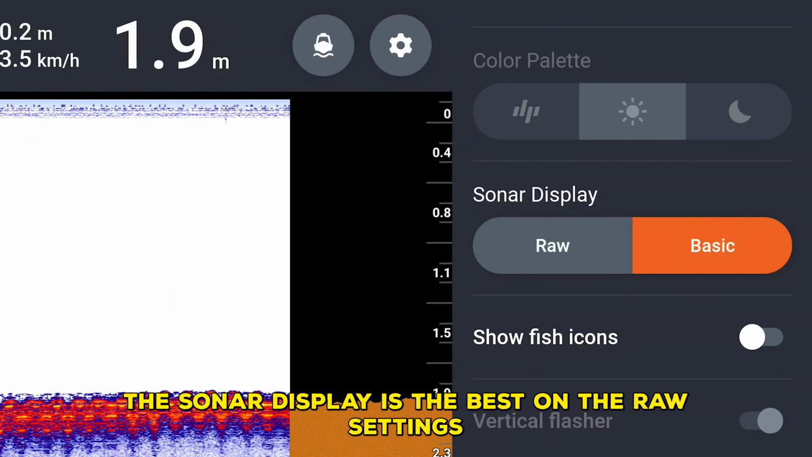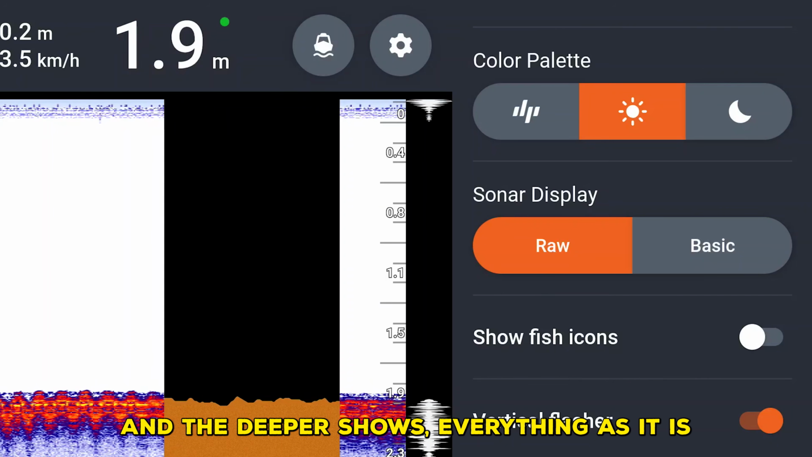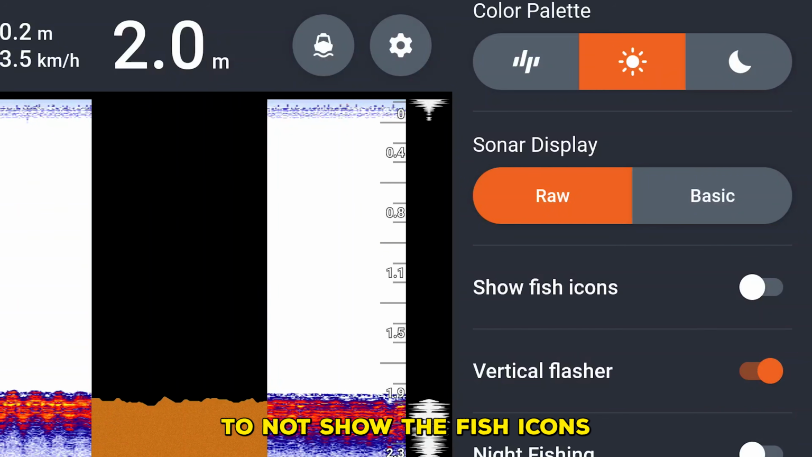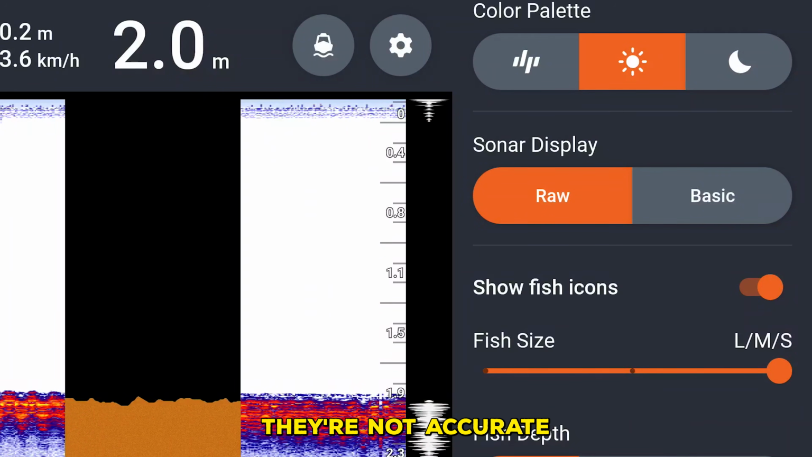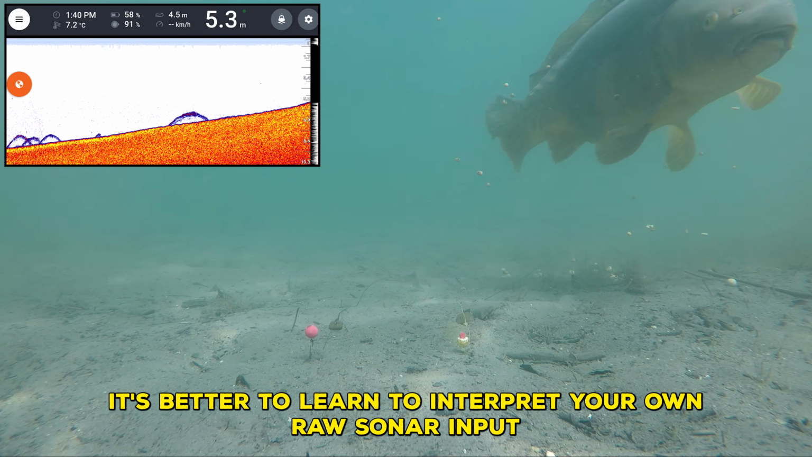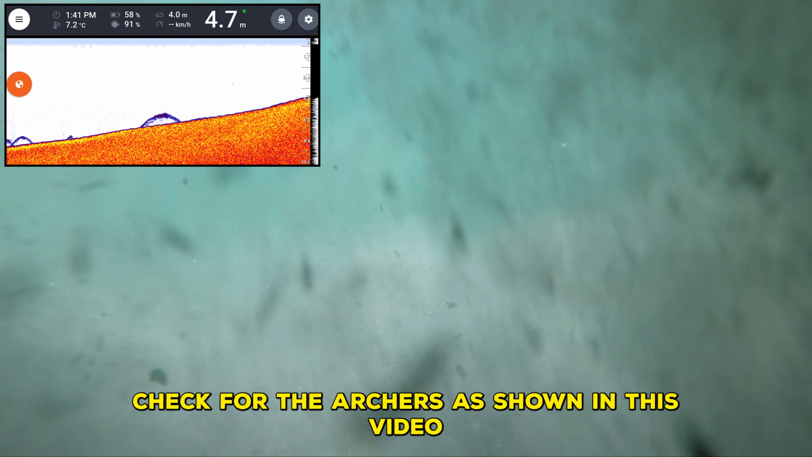The sonar display is the best on the raw settings because it's more accurate and the deeper shows everything as it is. We highly recommend you to not show the fish icons. They are not accurate because they are based on an algorithm. It's better to learn to interpret your own raw sonar input. Check for the arches as shown in this video.